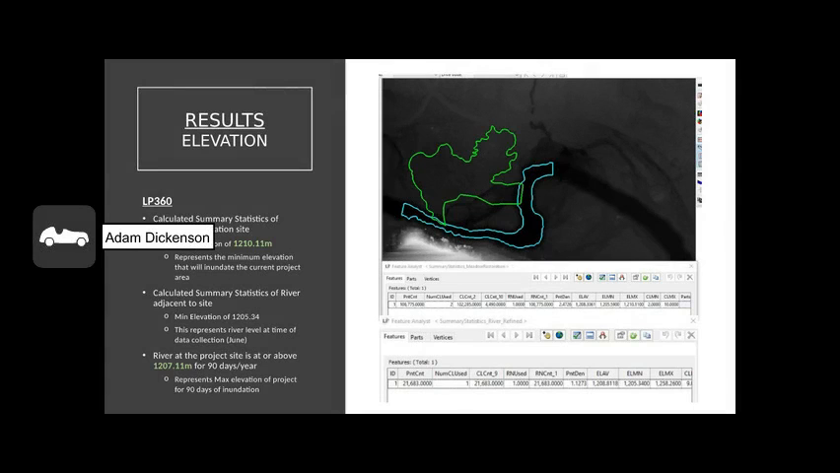Okay, so once I had the 10, I ran the summary statistics tool in LP360 to find the max elevation in the restoration site of 1,210.11 meters. This represents the minimum elevation that would inundate the current project area completely. The river had an elevation of 1205 meters. This would represent the current elevation of the river.